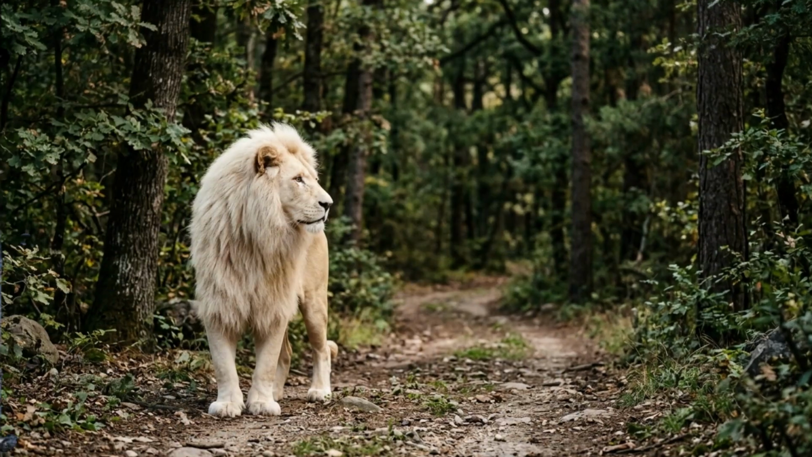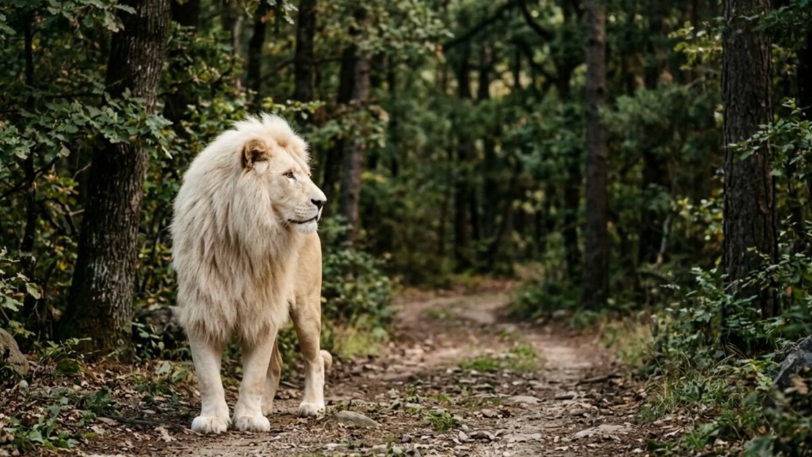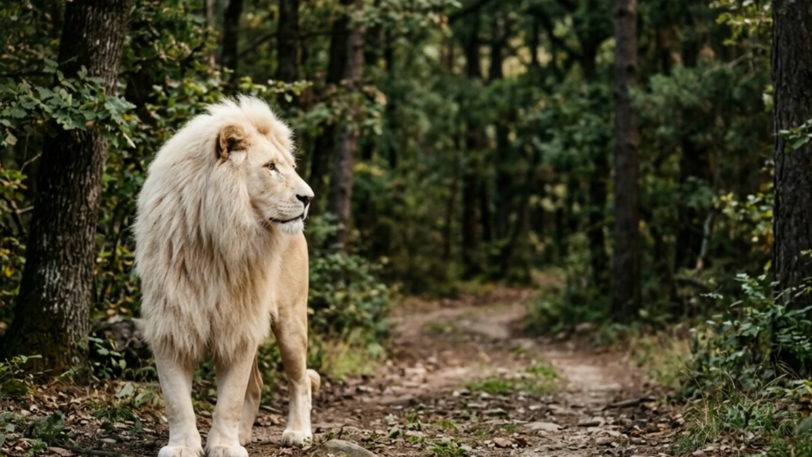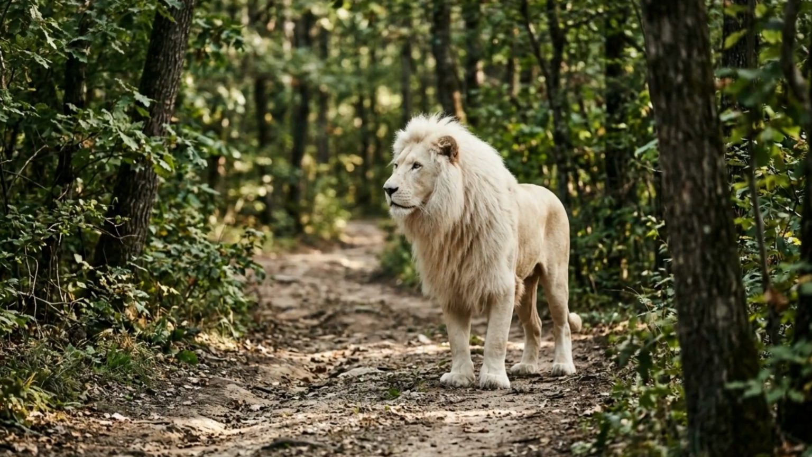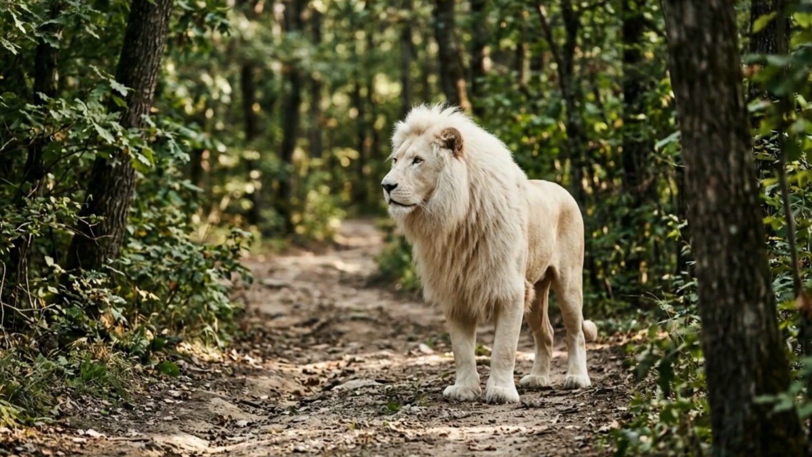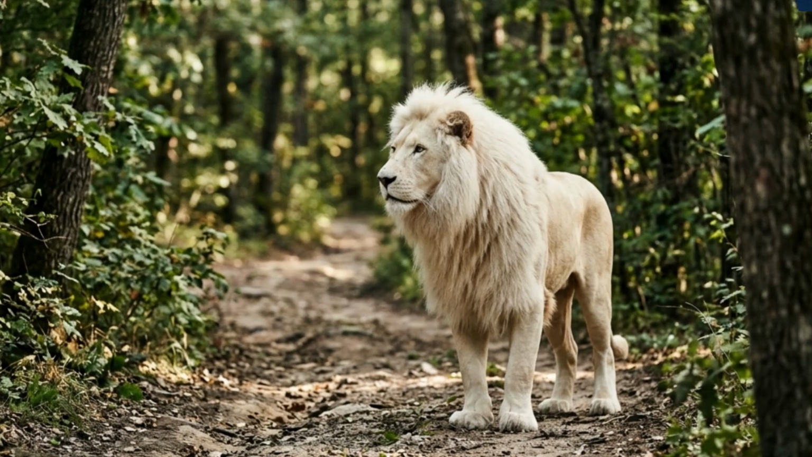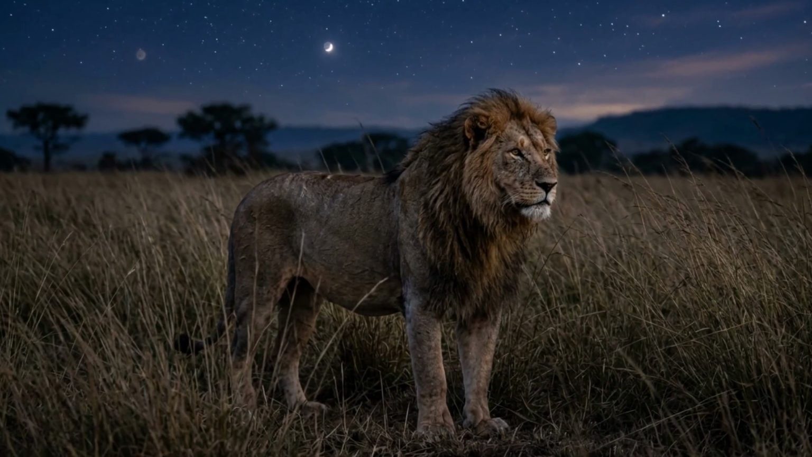Because of his extreme vulnerability, Casper operated in a constant state of hypervigilance. He conditioned the group to move in total silence. They didn't roar to announce their presence. No, they didn't posture. They used their sheer numbers to quietly steal carcasses from leopards and small clans of hyenas, eating well and growing incredibly heavily muscled.